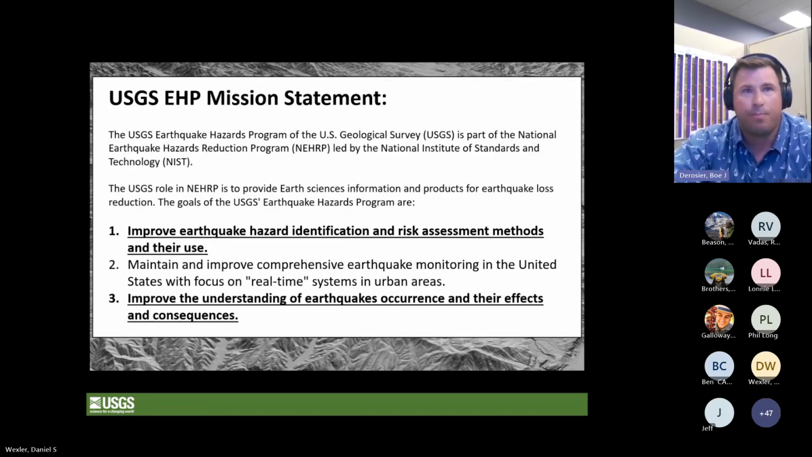As has been put out before in the earlier talks, lacustrine environments and the sediments within are faithful record keepers of continuous post-glacial sediment records, within which we find punctuated deposits triggered by regional earthquakes, volcanic eruptions, and floods that we are going to pursue in support of the USGS's various mission areas, more importantly to identify risk assessments and methods and improve the understanding of earthquake occurrence and their effects and consequences.